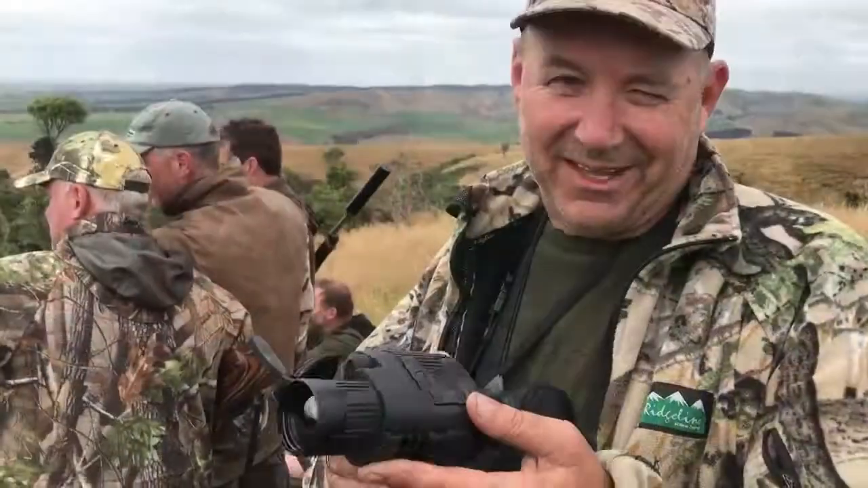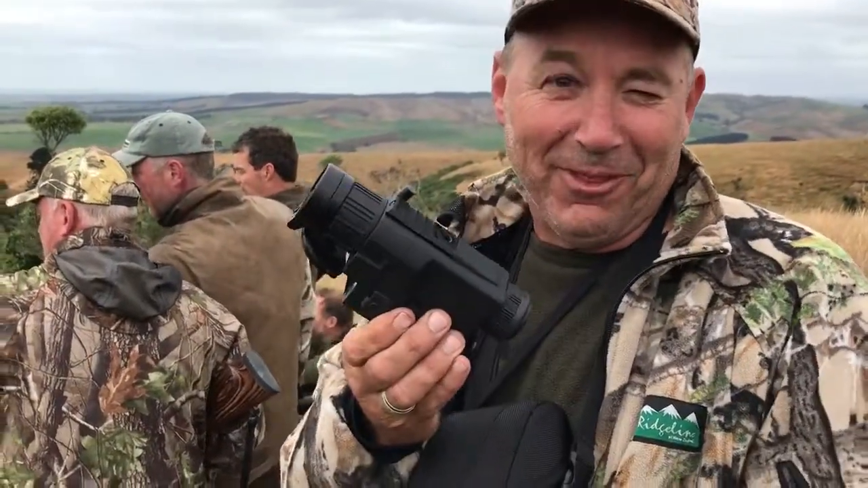ideal in the daytime when it's cool. When it heats up, of course, it's a bit harder to see where the animals are in relation to hot rocks and that sort of thing, but still very effective. It can view through light scrub, and in terms of the effectiveness on the wallabies, I'd say spot on. Yeah. They're excellent. Well, the best things I've ever played with.